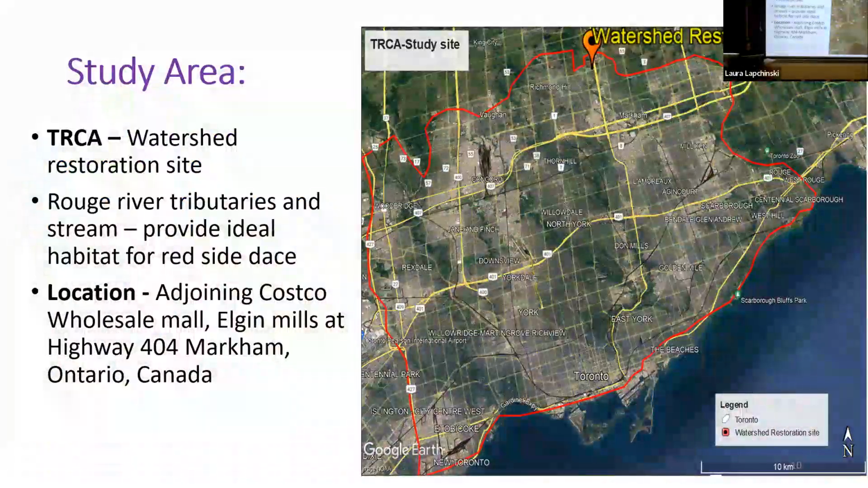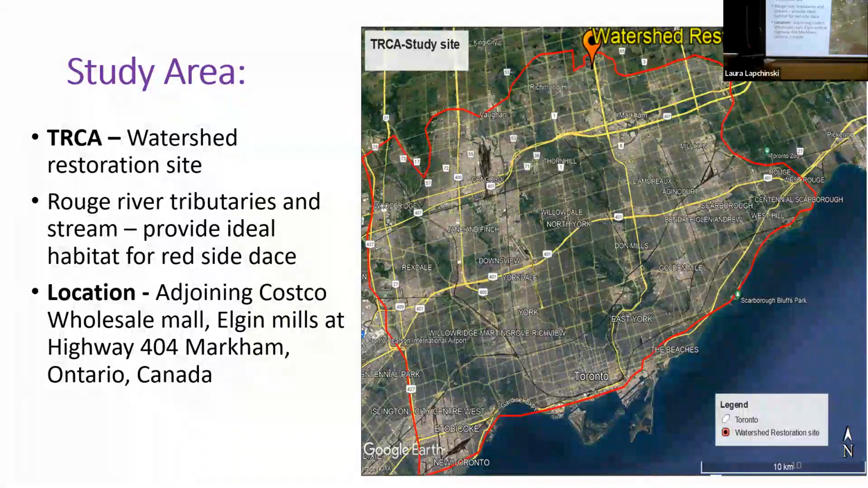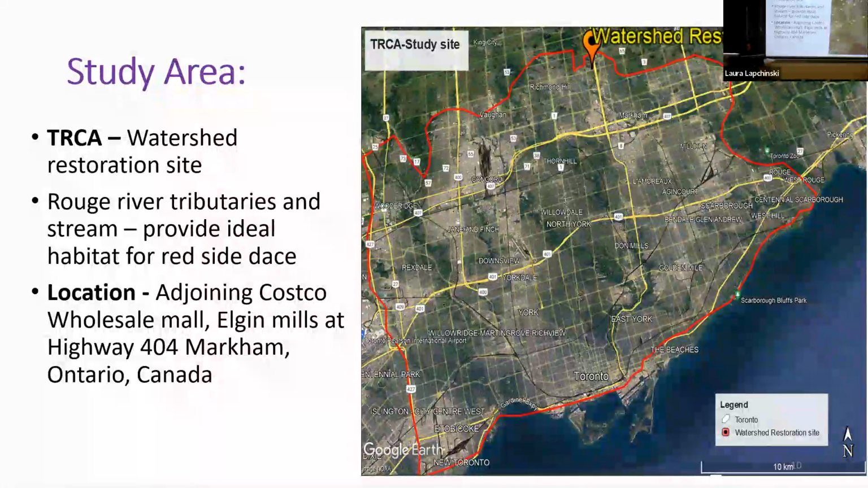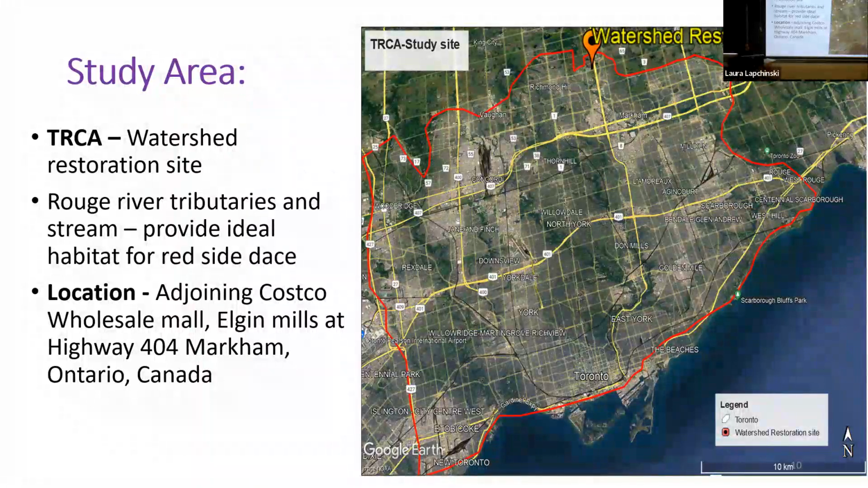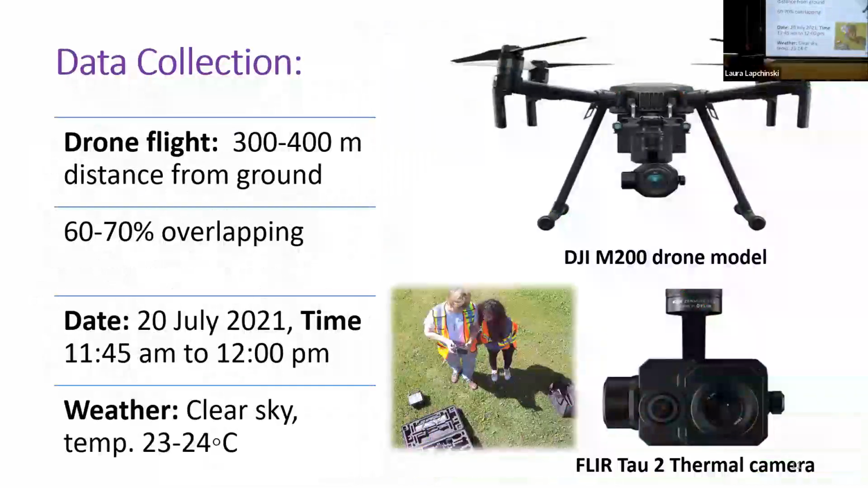The study area is the TRCA water restoration site, which contains the Rouge River tributaries and streams that provide ideal habitat for the rare side. It is located adjoining Costco Wholesale Mall, Highway 404, Markham, Ontario. I'm really excited to share that we used high-tech drone technology to collect the thermal images.